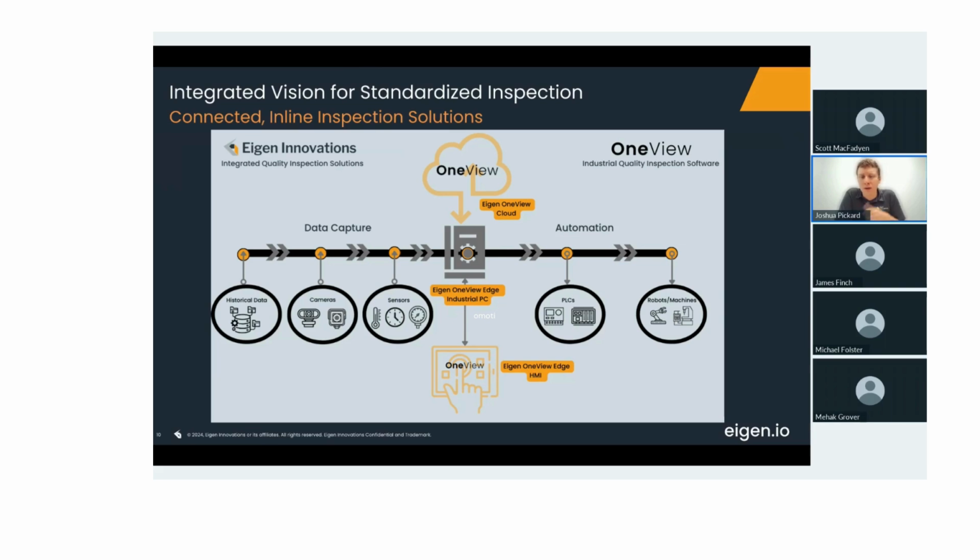This can include historical data, data from PLCs, data from cameras, data from sensors. All of that gets ingested and used for decision making in real time in the factory. The HMI connects to this to expose the user to the results in real time. And all of this data can also be uploaded to the cloud for traceability or explainability.